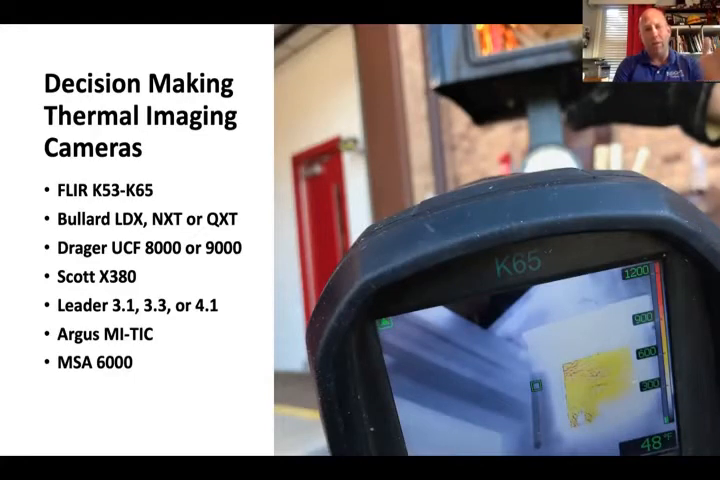Outside of that, to me, the image is not high enough quality unless you're getting the exchange program where they rip the guts out and put the new stuff in them, because the image is not high enough quality for you to see. So those are your top 3 in that one.